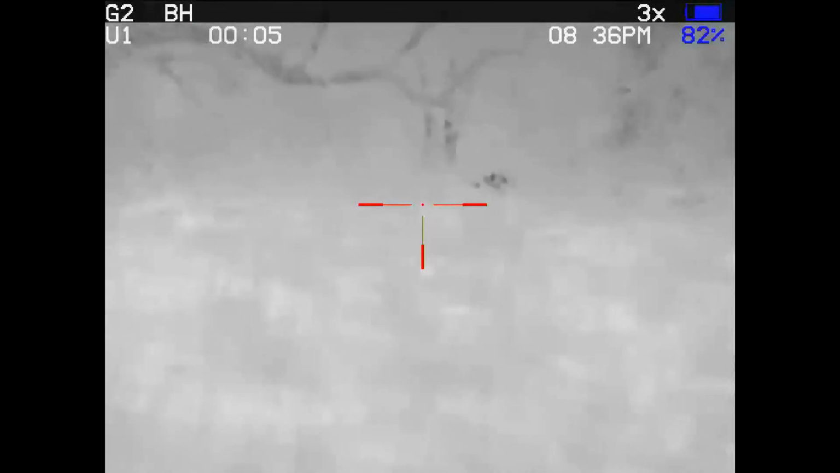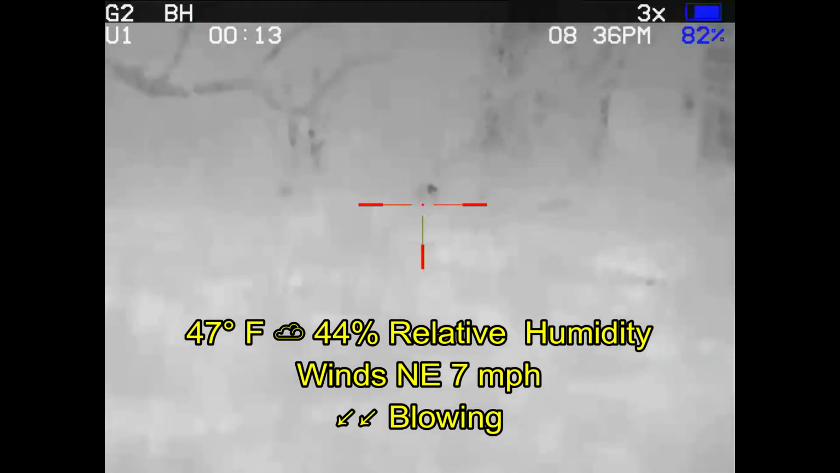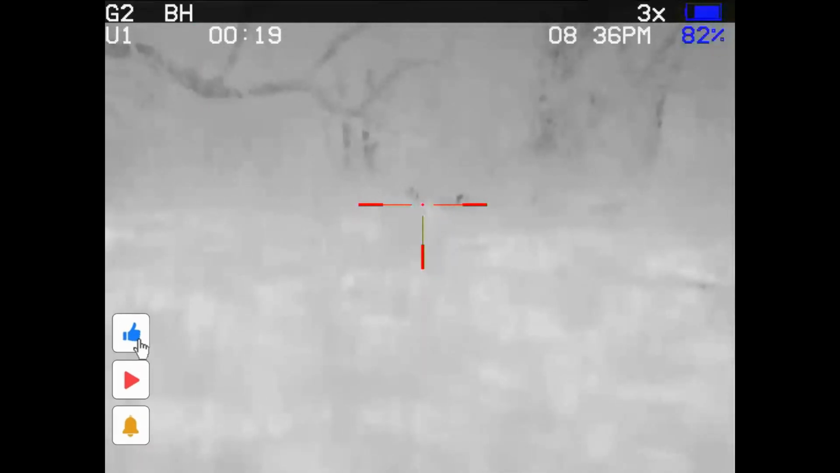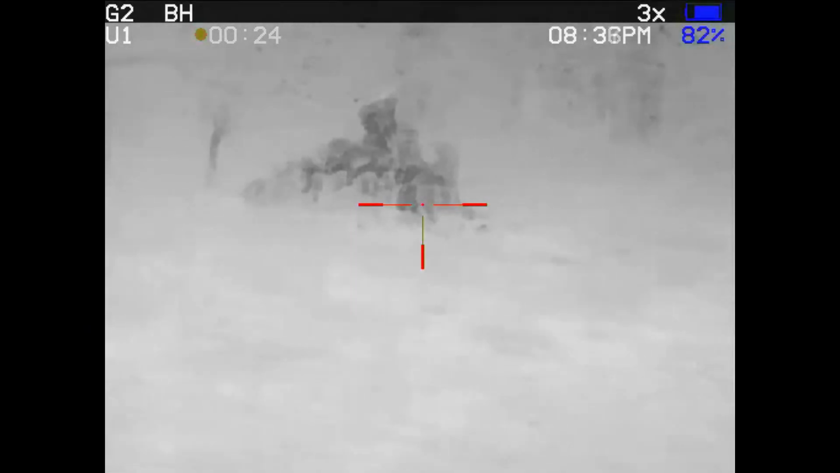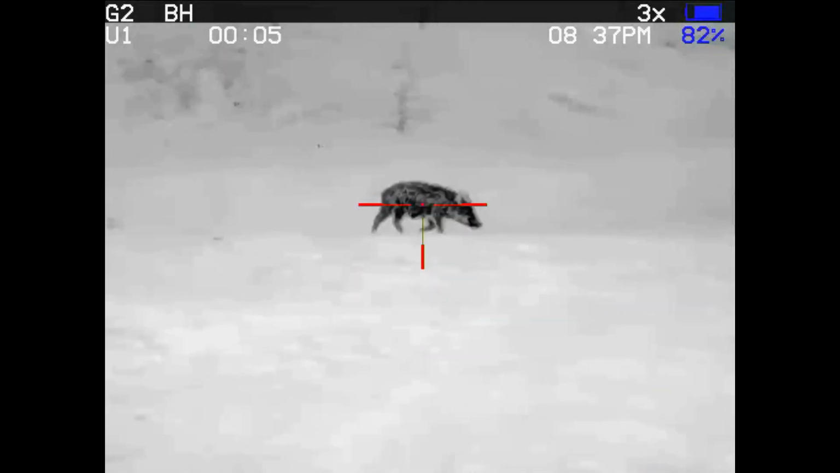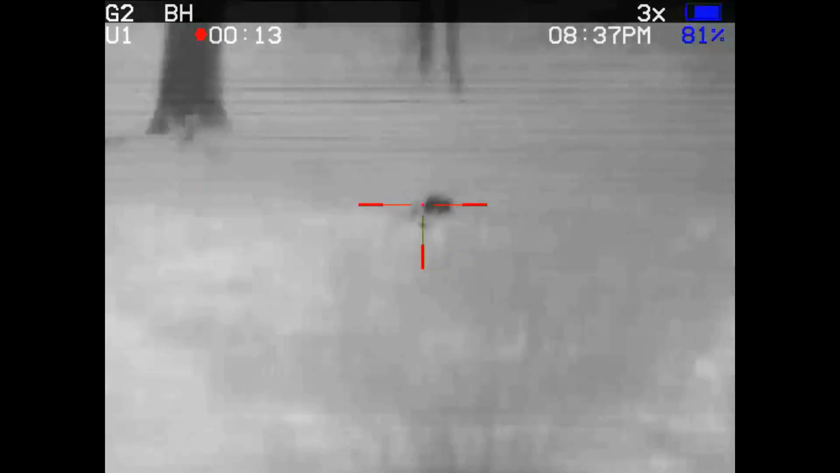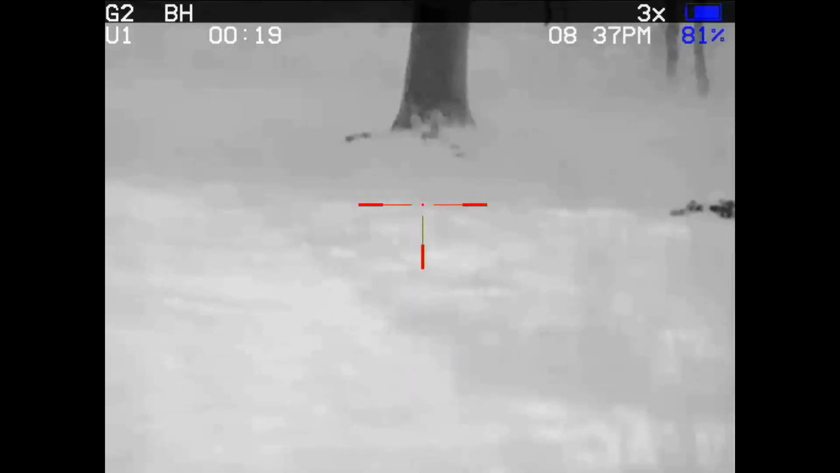So at this point I'm just biding my time, waiting for them to come out in the open. Fortunately for me, the weather is cooperating, the wind is in my favor, and I don't have to worry about that. I just need to be patient and wait for them to appear. More time passes and finally one comes out from behind the rock pile. And that looks like that's going to be all of the hogs that I see.